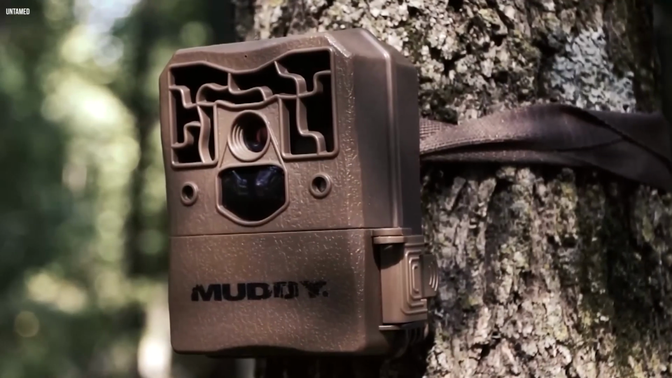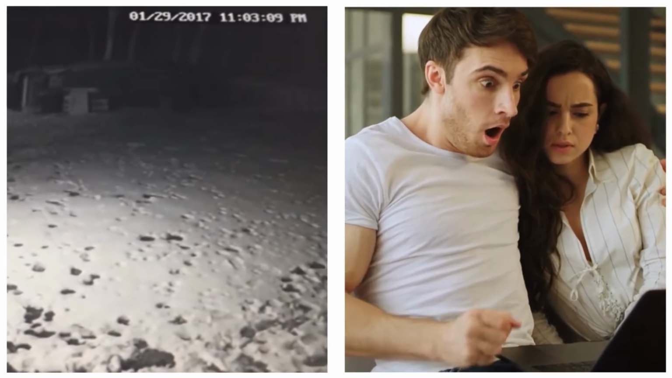Humanoid disappears. In this spine-chilling trail camera footage, a mysterious humanoid creature with glowing white eyes and elongated limbs appears, sending shivers down viewers' spines. The eerie figure lingers in the distance before vanishing into thin air, leaving behind an unexplained and unsettling mystery. Is it a ghostly apparition or a trick of light? The enigmatic encounter continues to baffle and haunt those who dare to watch it. Hunting bear.